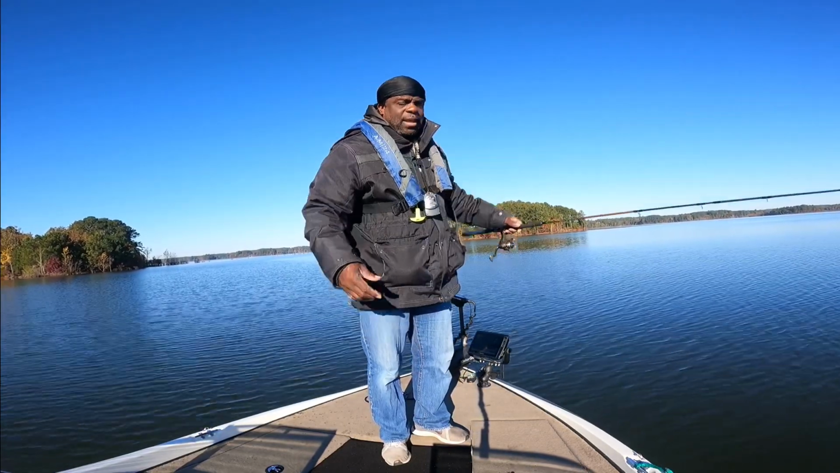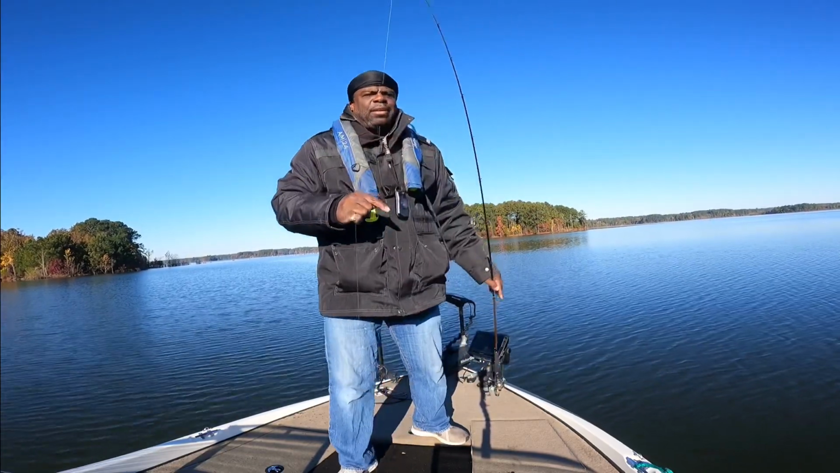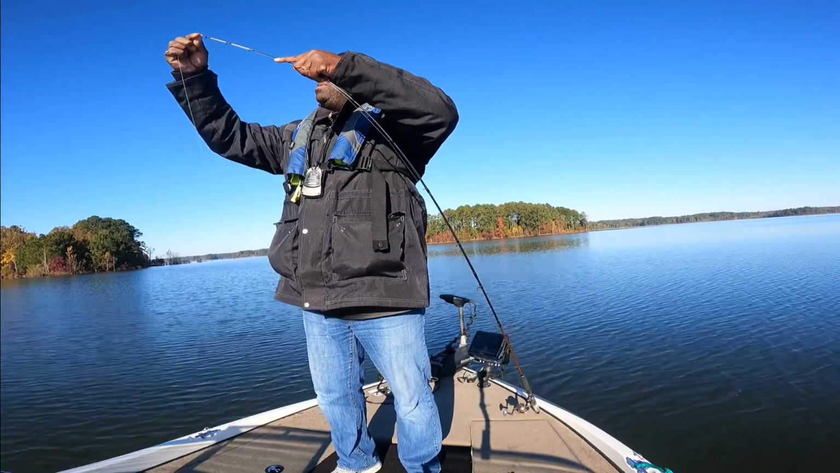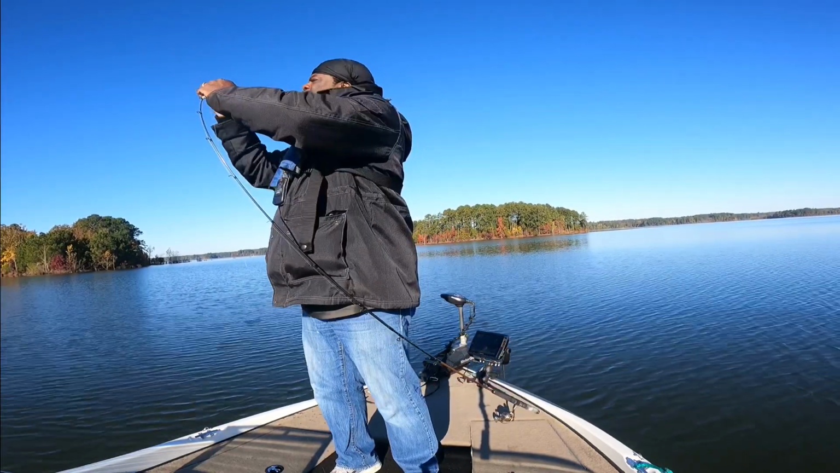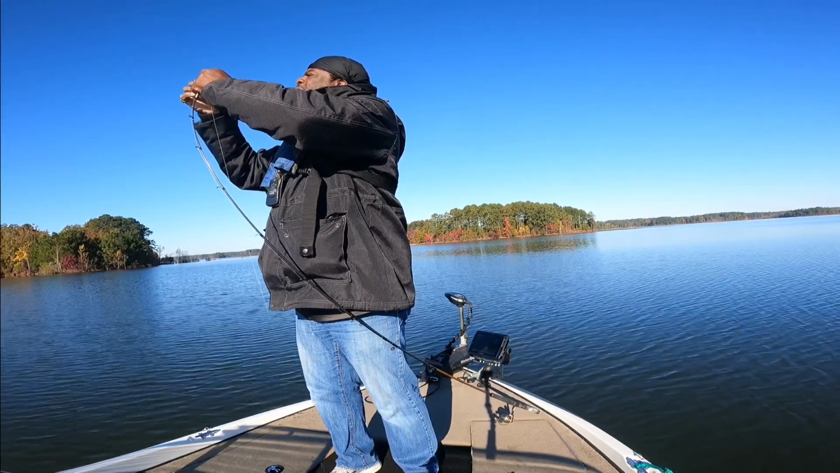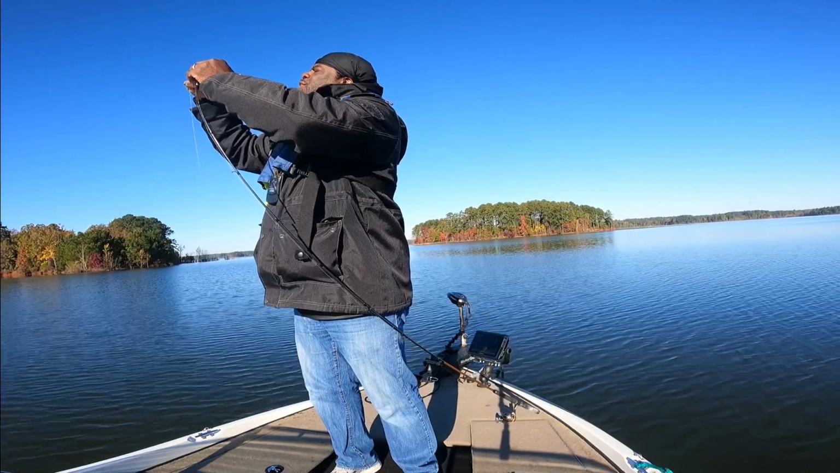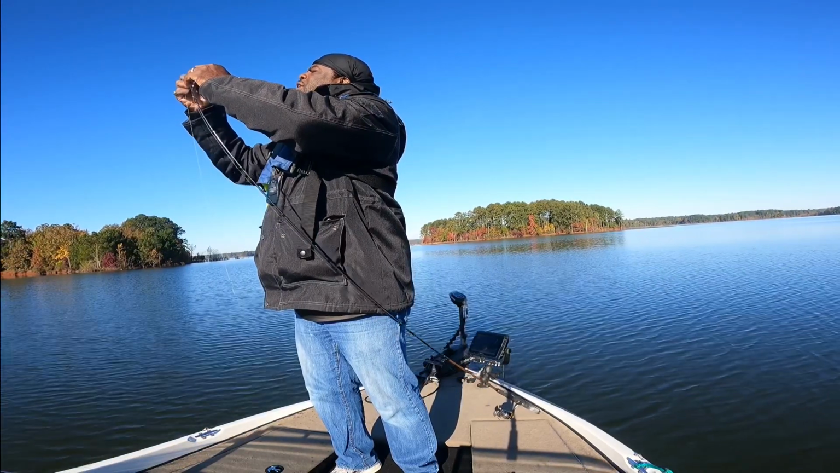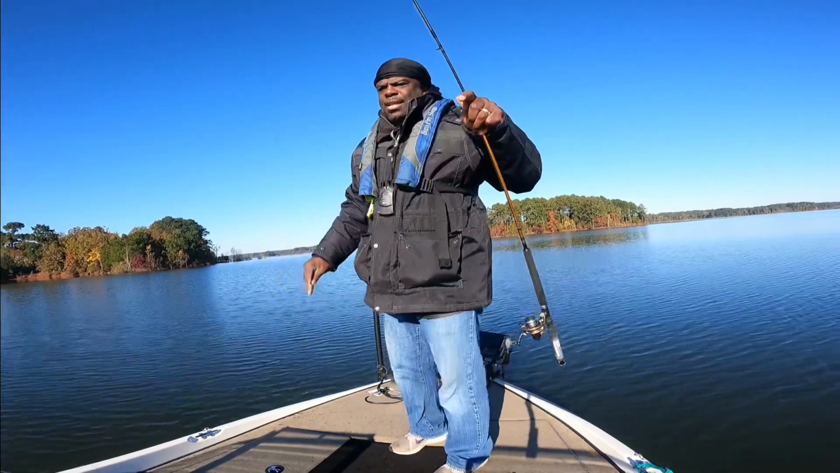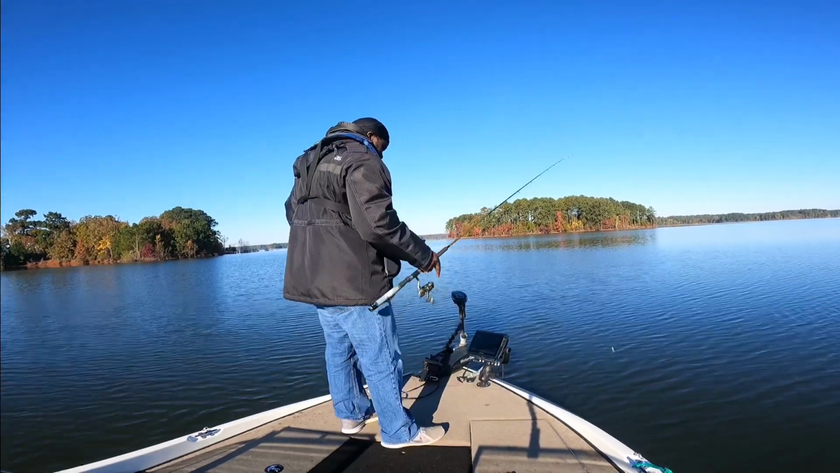I'm gonna put the seat down. If I sit on a good enough school, I'm gonna put the seat down in it, and I'll probably sit on it and fish it for a minute. But right now, these fish aren't schooled up real good, so no sense in sitting on them. I'll probably catch 1 or 2 fish off of each tree, and then move, because there ain't that many in there. But they are there. Let's see if we can get another one.